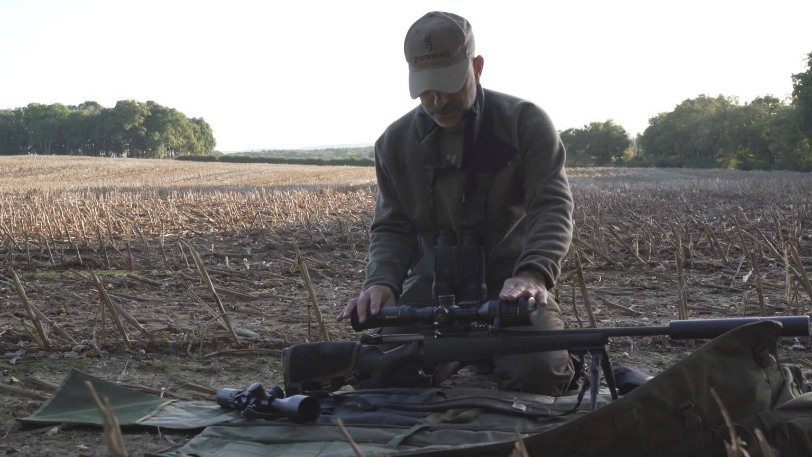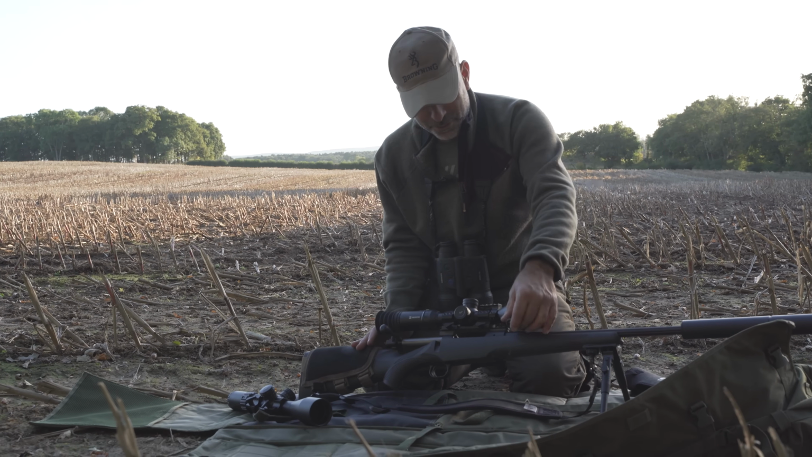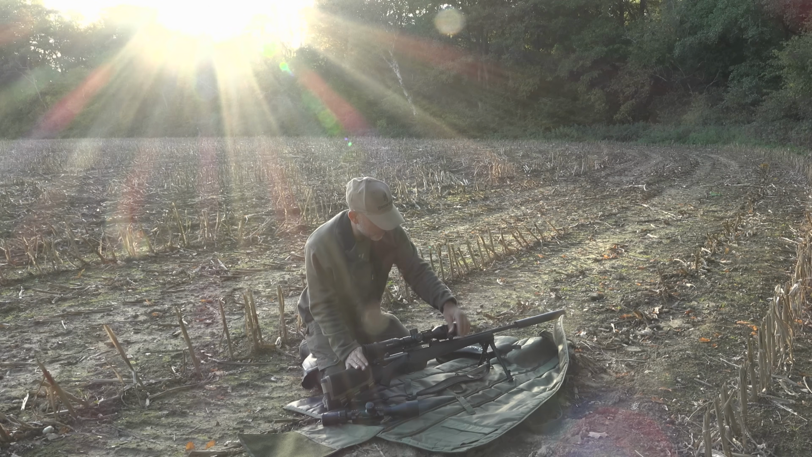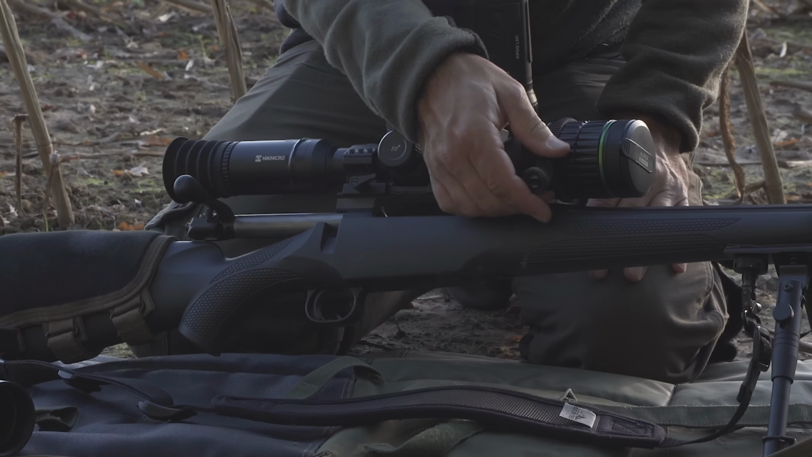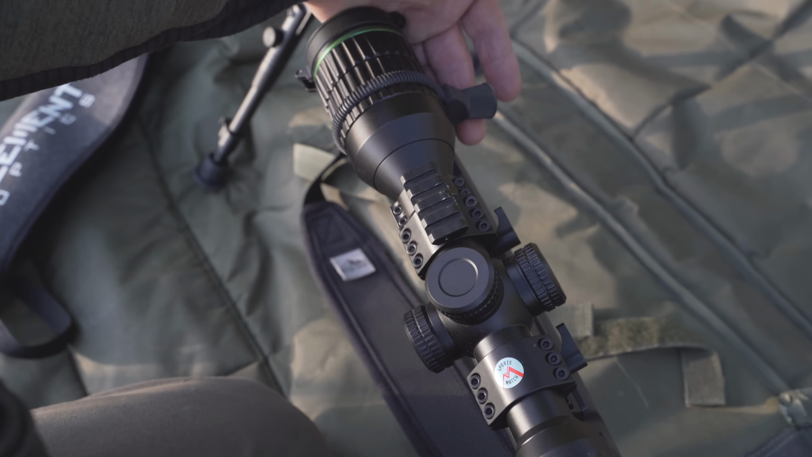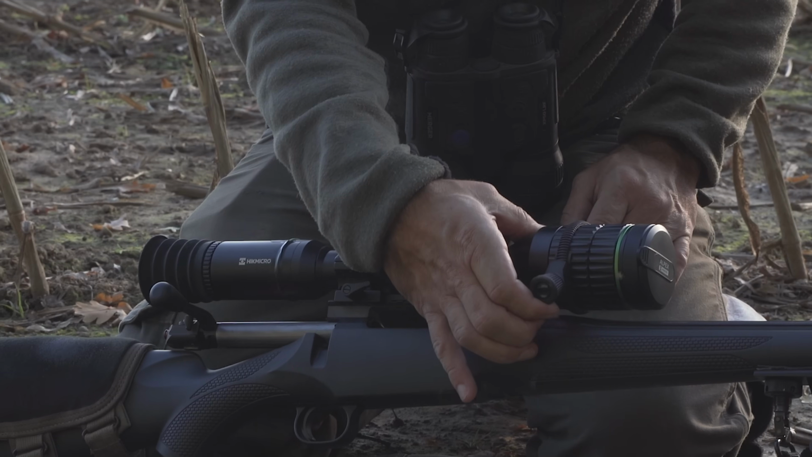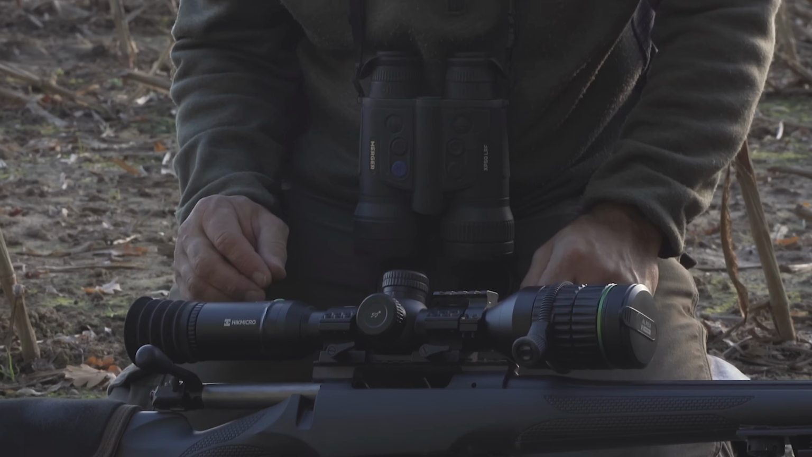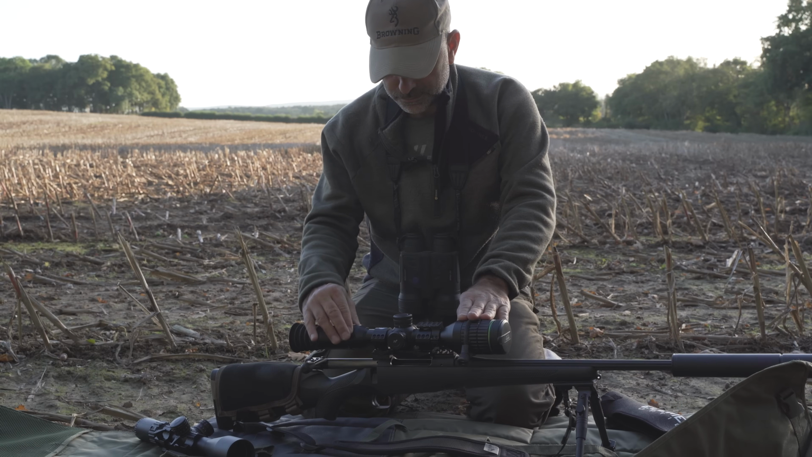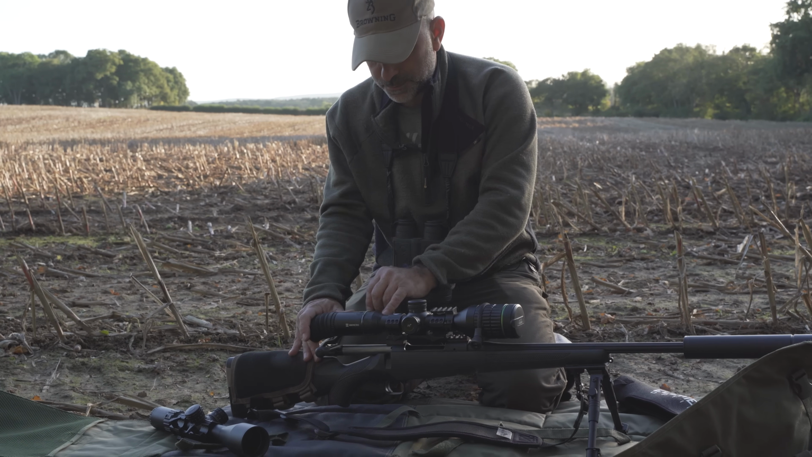So you'll notice on this scope that I've done a couple of little modifications. The first one being the addition of a fishing coaster just on the front there. It's a simple little technique that a lot of people tend to use for the objective lens, just so that when you've got the rifle up on sticks and you want to tweak that focus, it makes it a lot easier to tweak with the tips of your fingers from a natural shooting position.